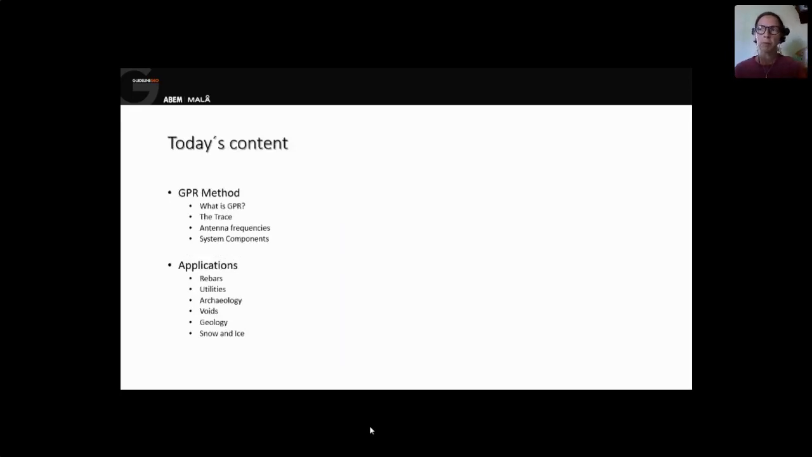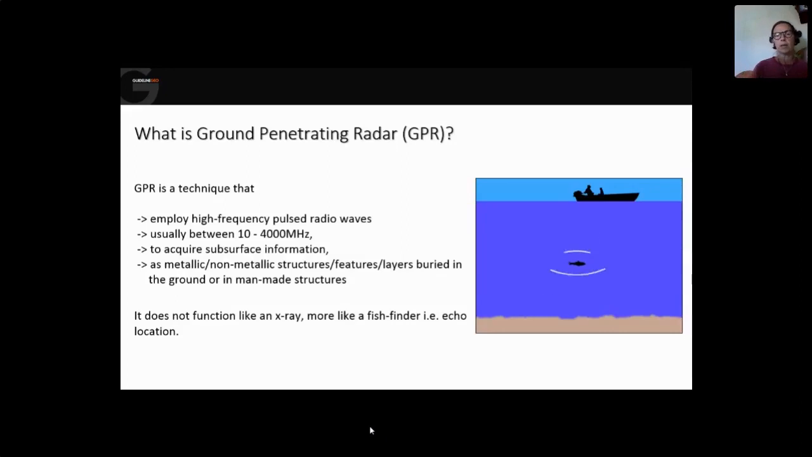Today's content of this webinar will be shortly the GPR method. What is GPR? What's the trace? What do we do with different antenna frequencies? And what are the GPR system components? After that, we will look more into detail at different types of applications. We look at applications from the size of rebars to glacier and ice measurements, the large scale side of GPR measurements.